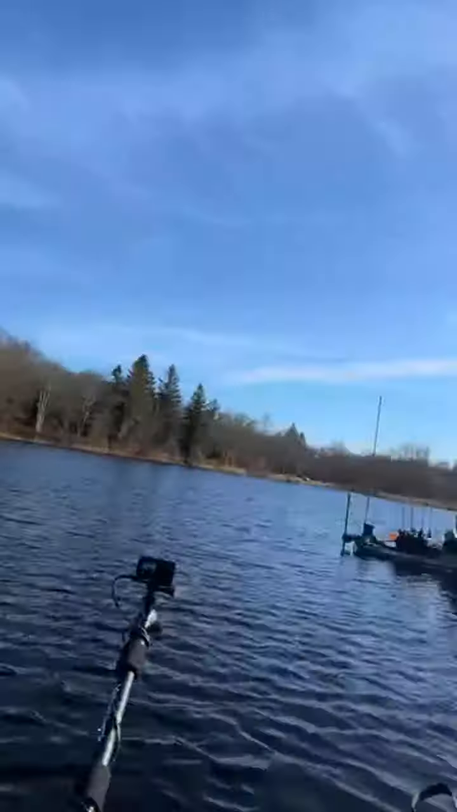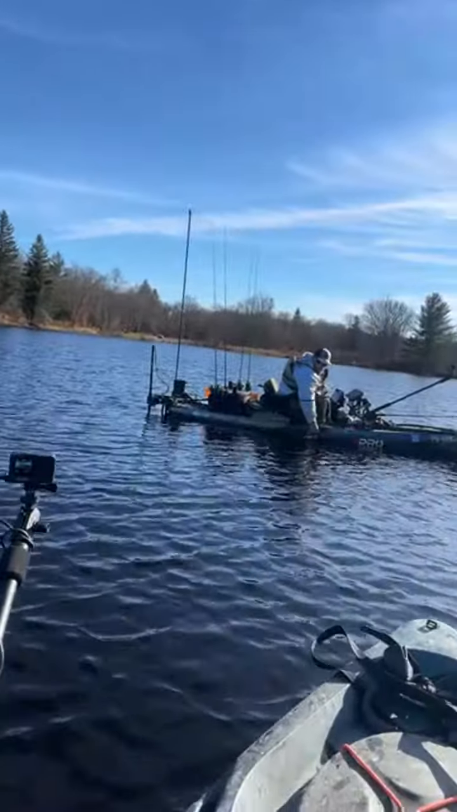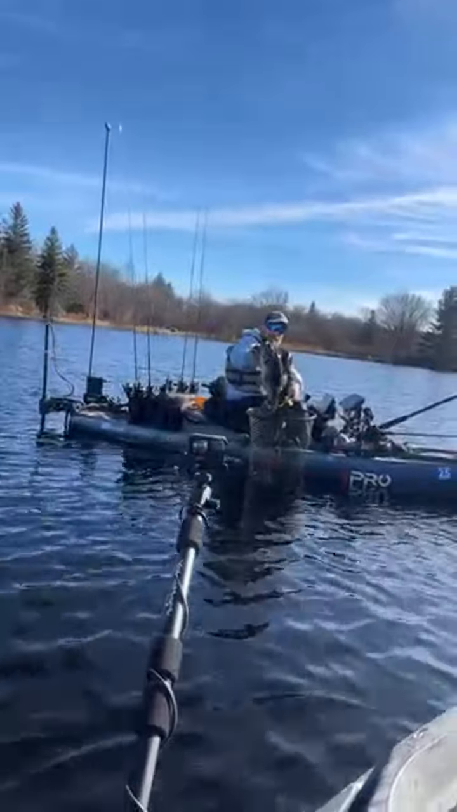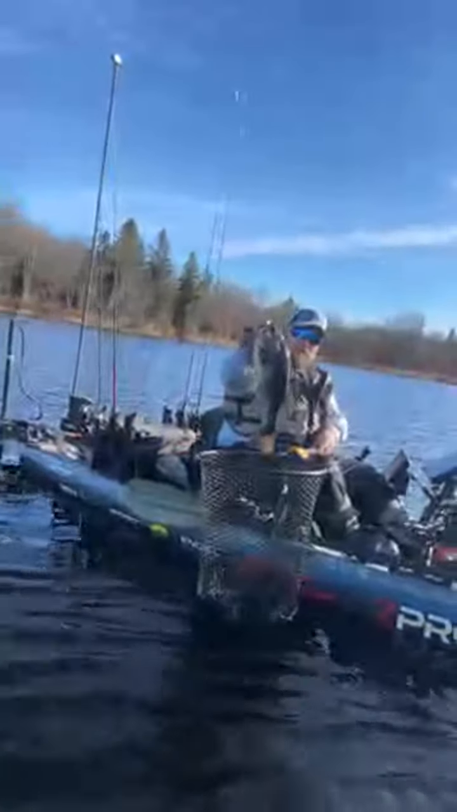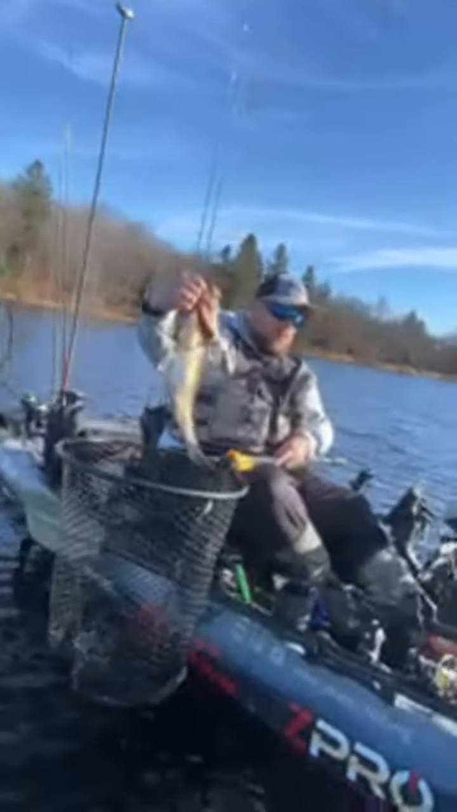Here, let me pull up. 16 inches. You ready? Yeah, what's up? 18 3/4. Damn, fat, bro. Healthy one. Woo, that's chunky, dude. He was under a school of crappie. I saw him all scatter on live scope. I thought I had a crappie, and then I set in, and I was like, that ain't a crappie. Damn, let me see that belly. Oof. Yeah, that's a nice healthy bass, dude. Especially for out here.